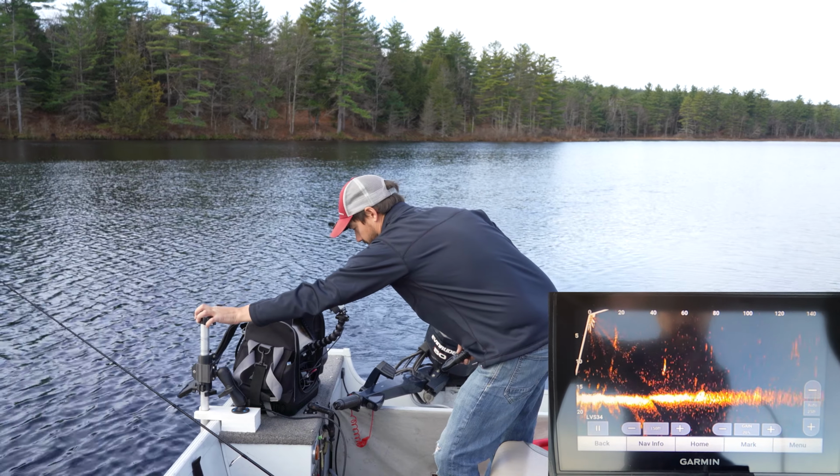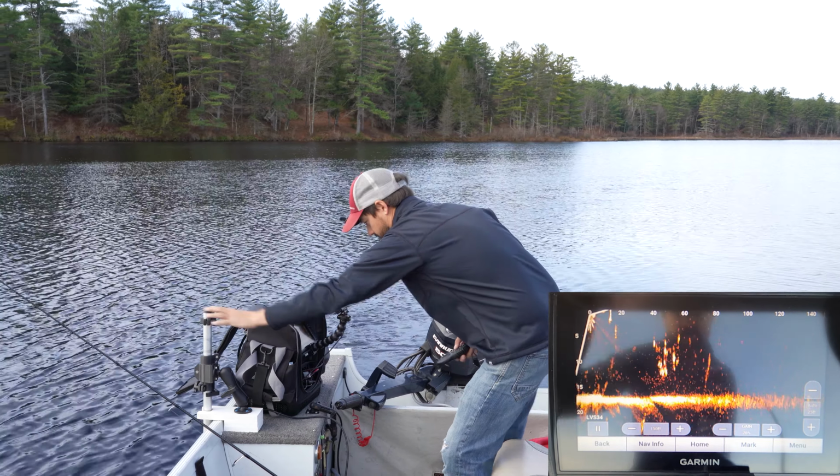We're sneaking up on them, and they're right in front of me here. We got a little bit of wind today, which is good. Keeps my spot lock honest. So they're right off my bow. Yeah, there's the mother load. Oh, there's two huge schools below me. Two huge schools, guys. There they go.